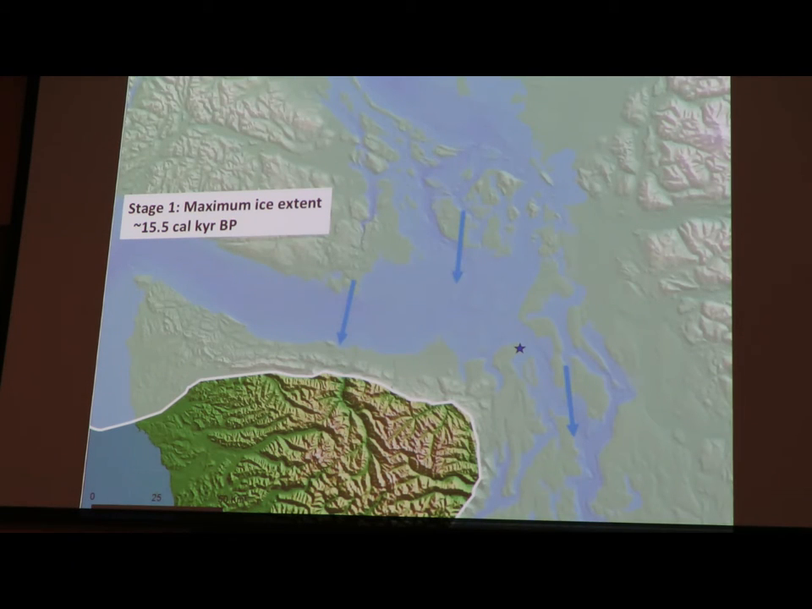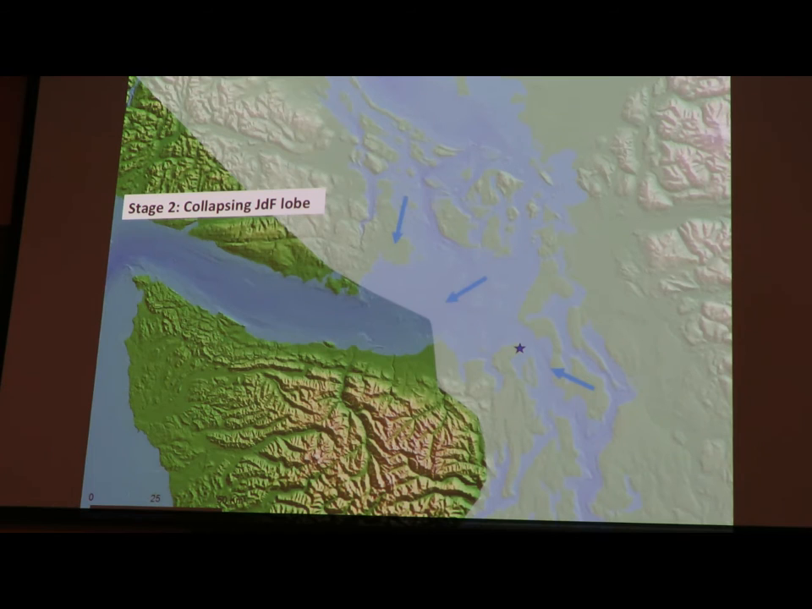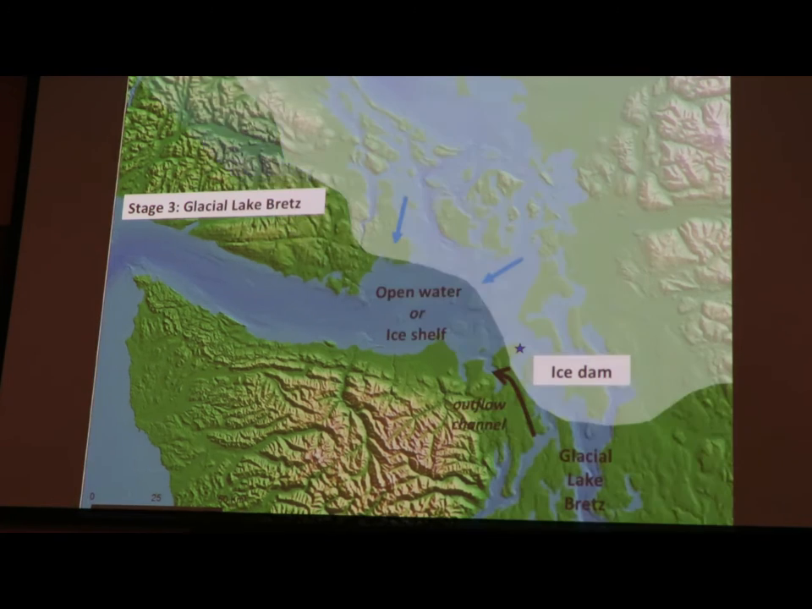So I can put together, hypothesize, a sequence of ice history with maximum extent at about 15,500 years ago, where at Port Townsend ice is flowing from the north to the south, hits here and goes out that way. Something happens, and flow reorganizes itself, and the Juan de Fuca lobe basically goes away and makes a big hole, and ice flows into that hole. The ice retreats further, and at that point we need an ice dam in Admiralty Inlet to dam Lake Bretz, which then flows out down Beaver Valley and Discovery Bay, where we know there had to be either open water or an ice shelf.